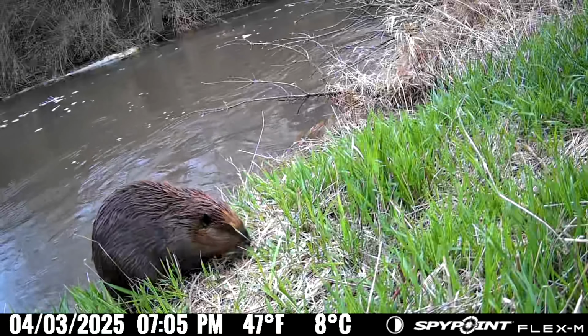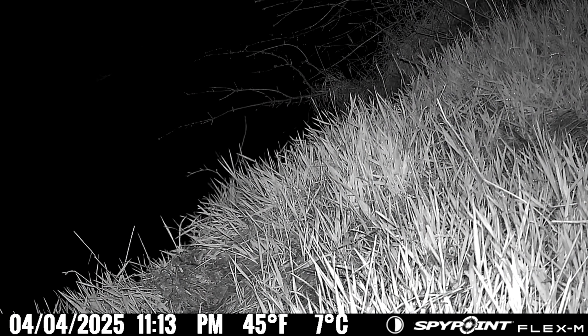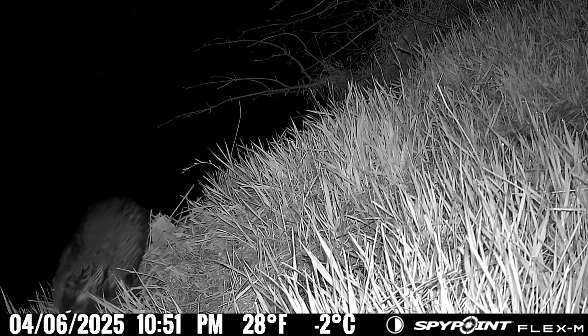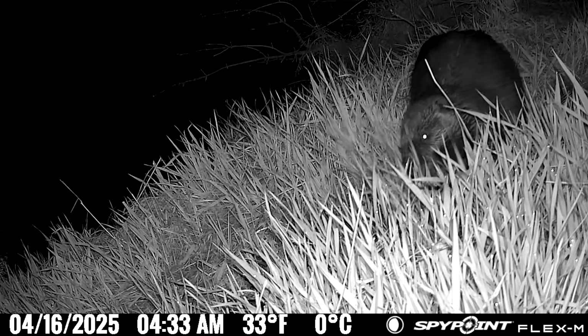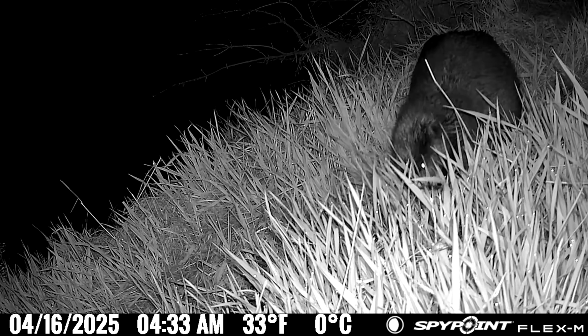Beaver's still there. He's still getting grass, and I don't know what he's up to, or she is up to. She's still coming, gathering grass, gathering mud, hauling it off, and I don't know. Don't know what's going on. Now here, beaver's just eating grass. Maybe the beaver does swim a half-mile to eat grass and then swim back home. I don't understand why it would be swimming a half-mile to eat grass and then swim home.